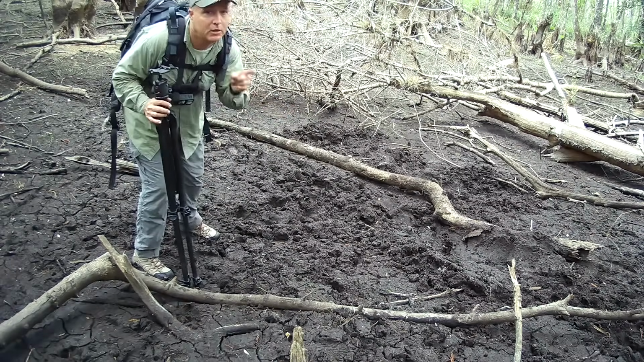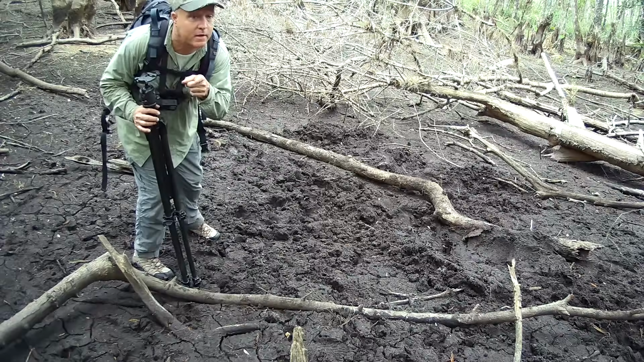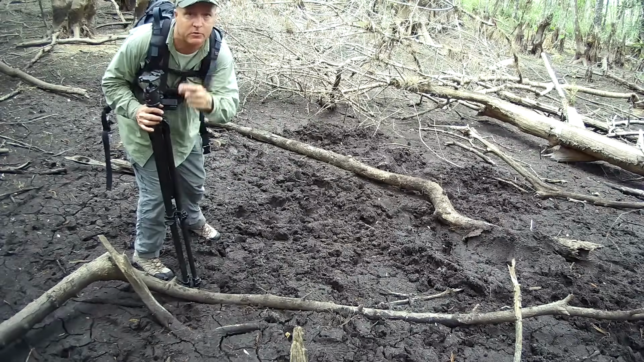I'll be back and pick you up sometime in June when the rains come. This is going to fill up with water. Maybe we'll get some sweet action. Good luck.